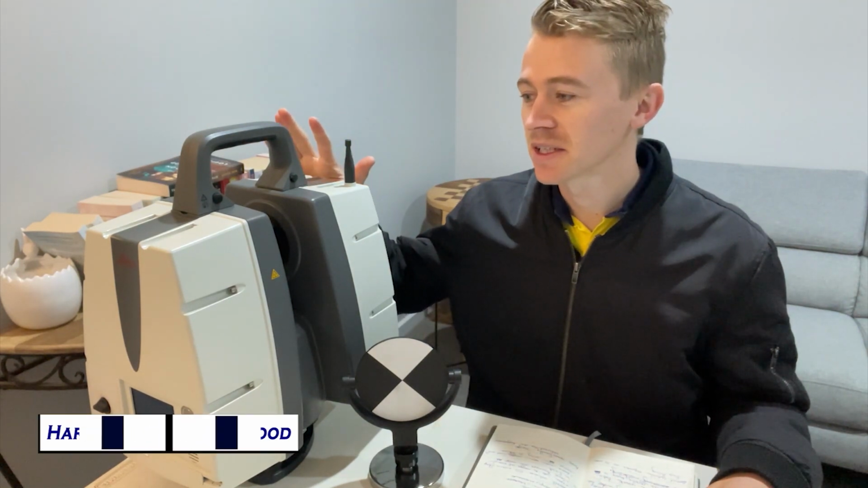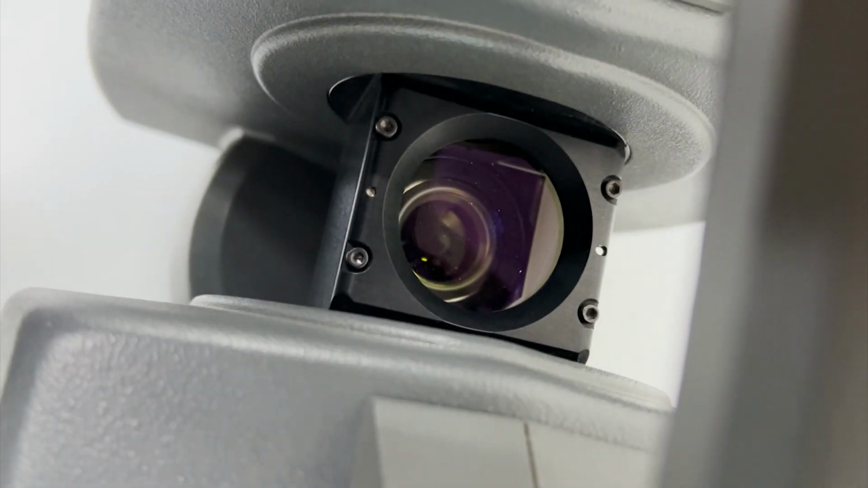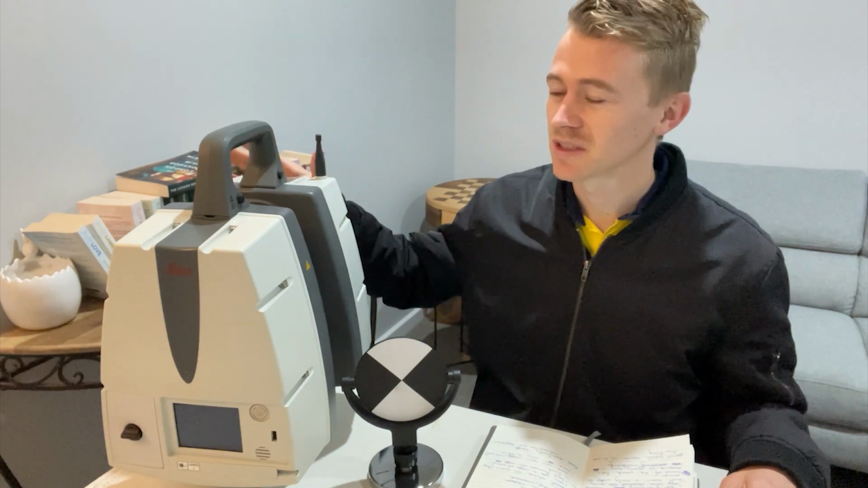Hello and welcome. What I have in front of me is a terrestrial laser scanner, one of the high-end laser scanners available. This thing works a little bit differently to your typical total station. A total station works by turning an angle and measuring a distance. What this thing does is the same thing, turns an angle and measures a distance to a surface, not the prism or target that you're aiming at, and it does this a lot and very quickly.